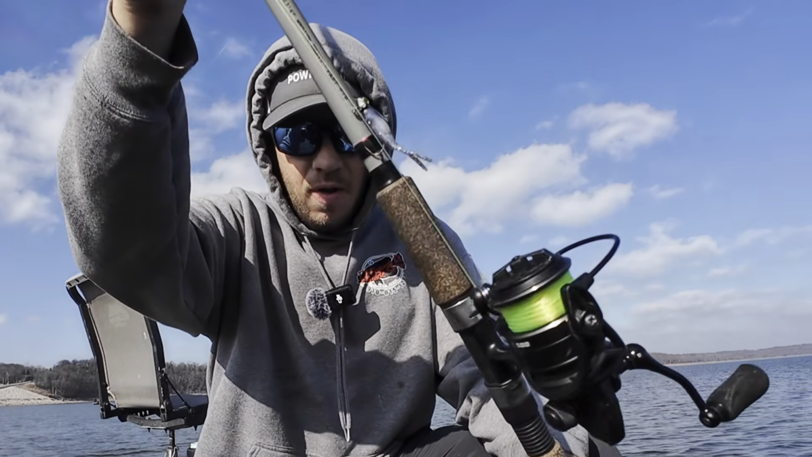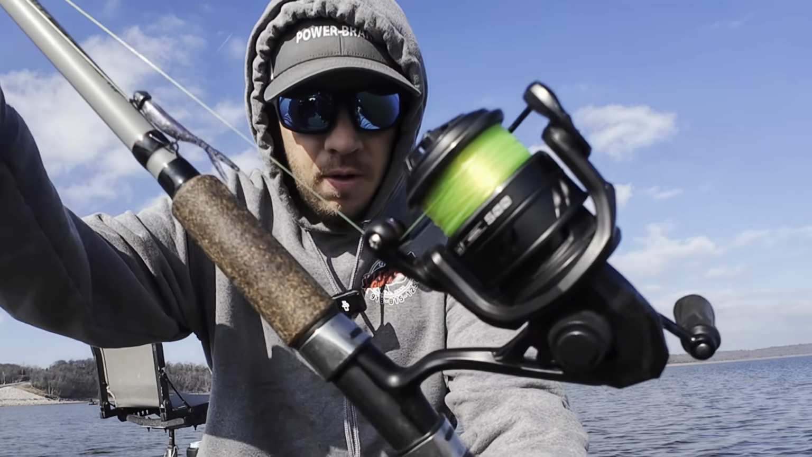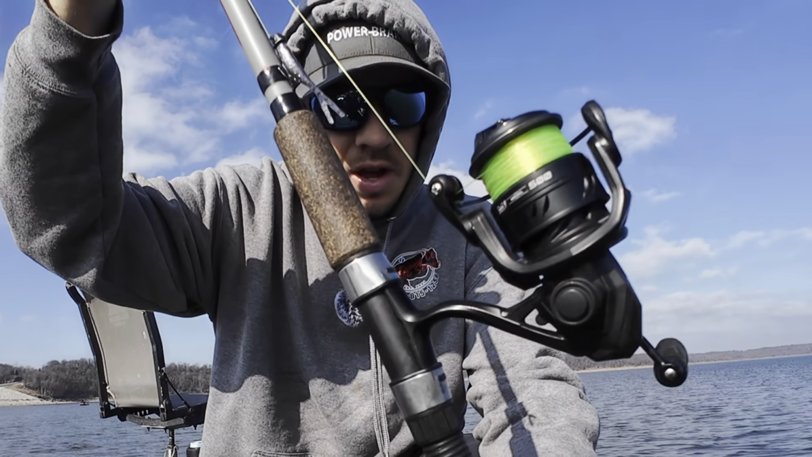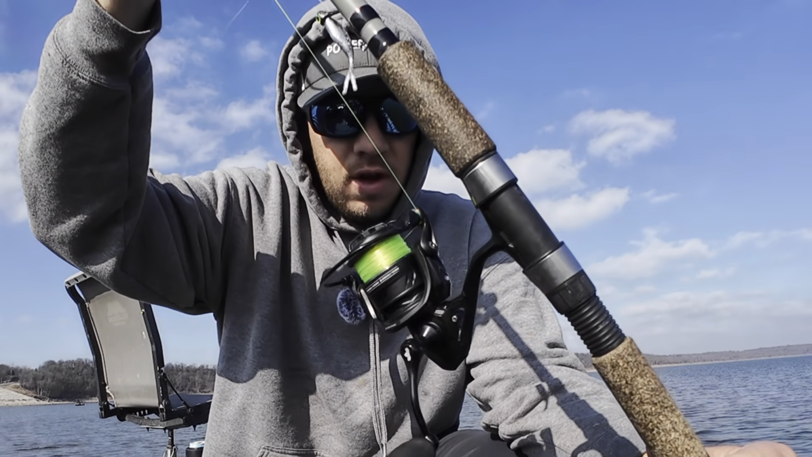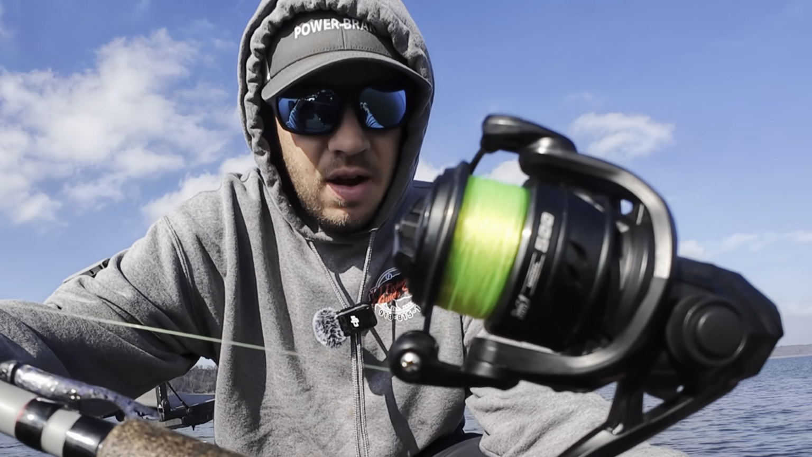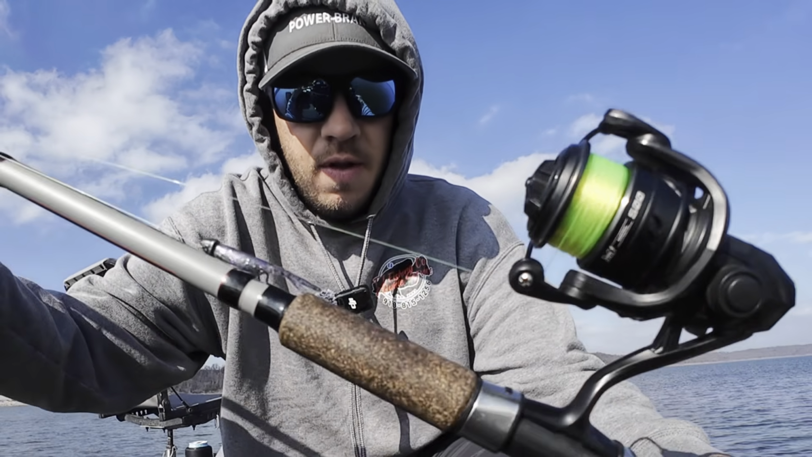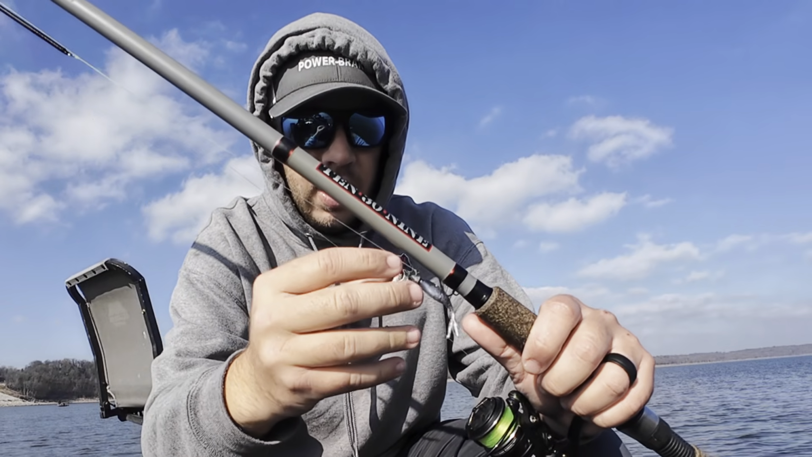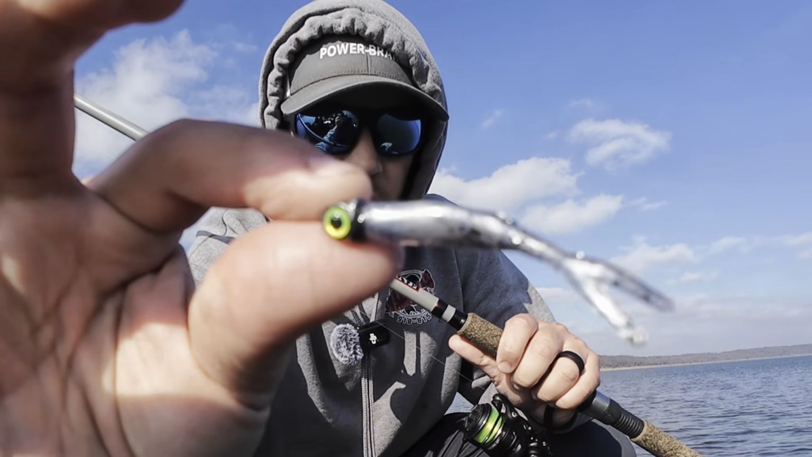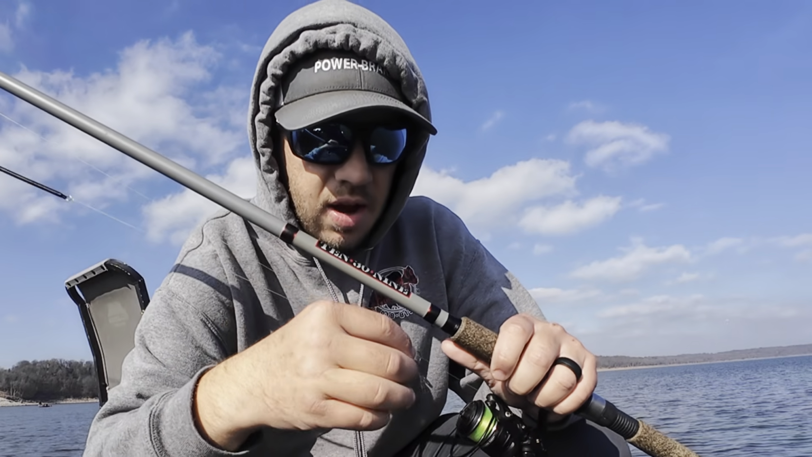So I've got this paired with a Handing M1 reel. I actually found these on TikTok a while back. They're about 25 bucks, and they are awesome reels. You get your bang for your buck on these, no doubt. So I got 12-pound K9 high-vis fluorocarbon on there. And so, like I mentioned earlier, I'm using a 16th Cyclops with a Crappie Slammers Natural split tail shad.